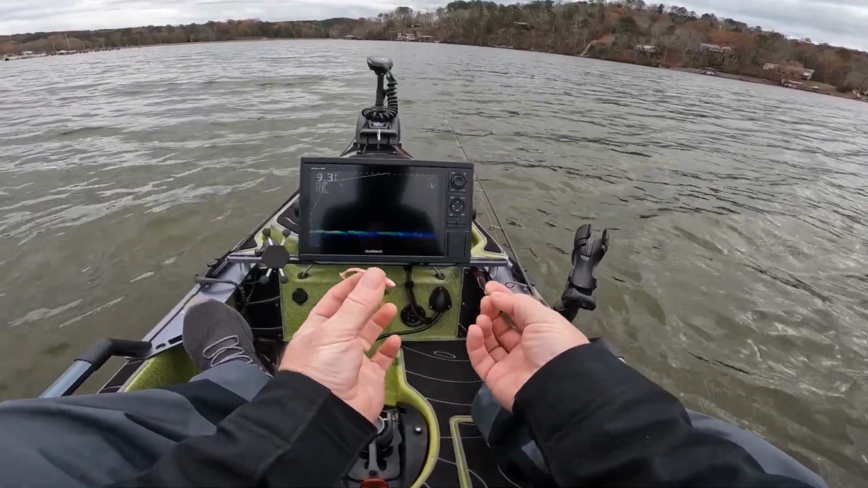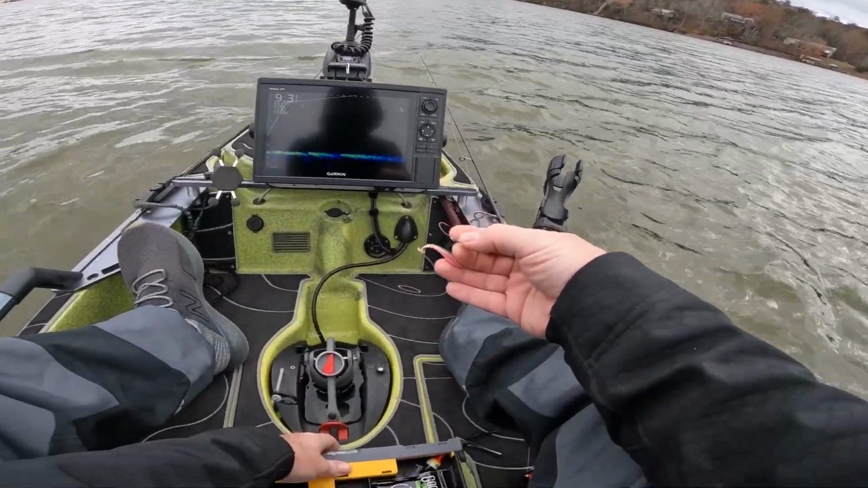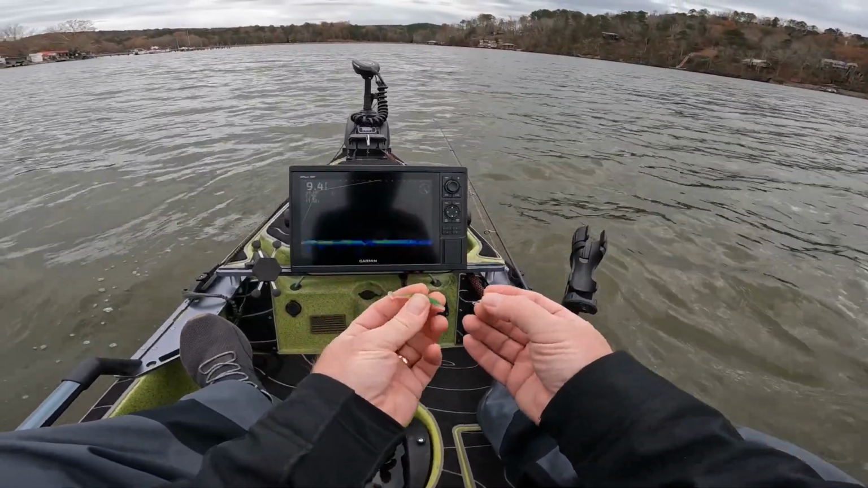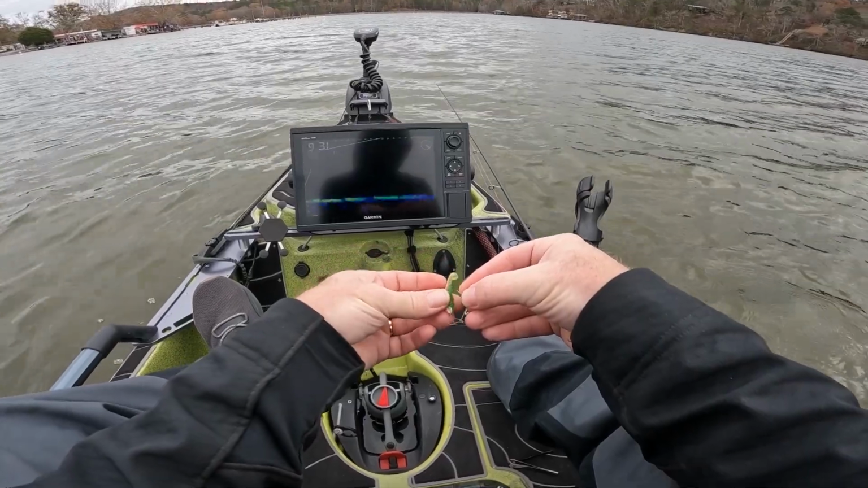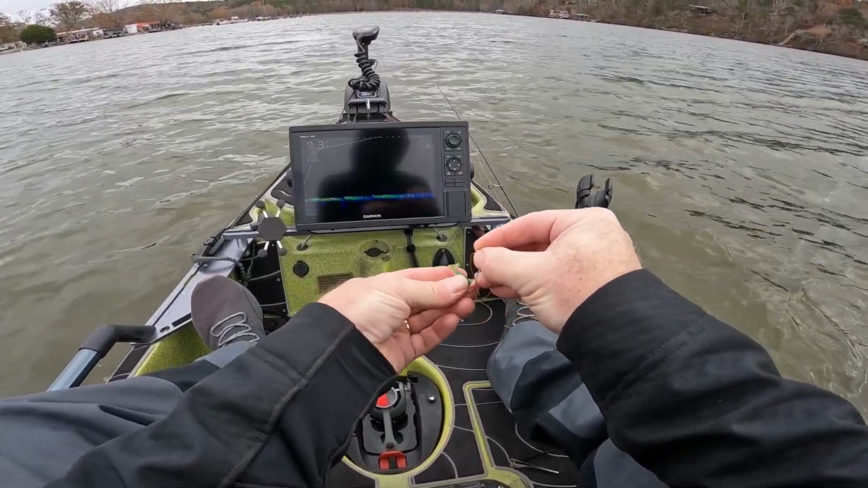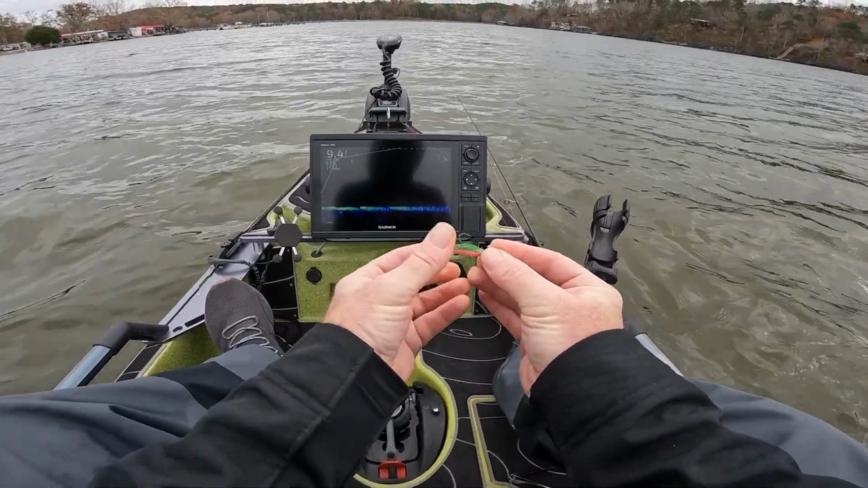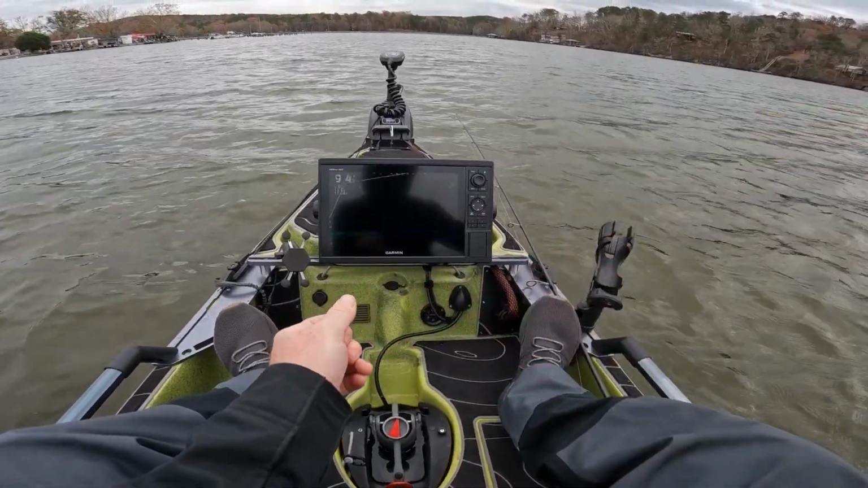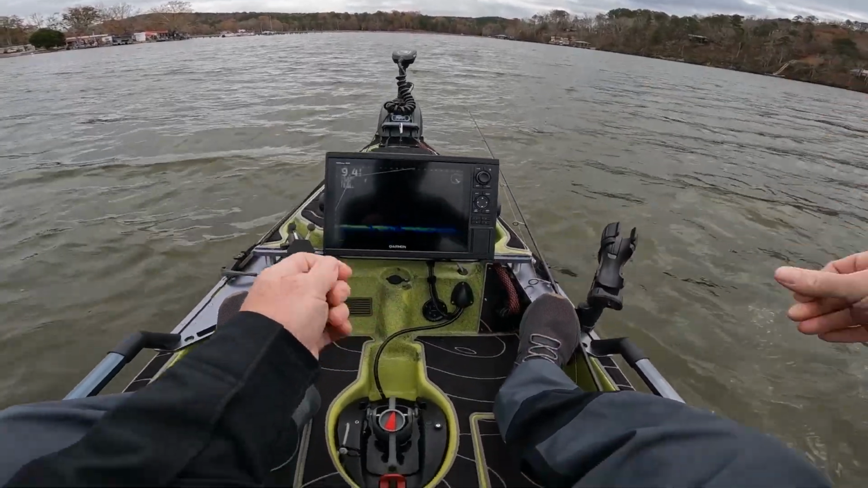I'm gonna try one of these. What are they called? What's this color called? Electric Chicken 2-inch snacky swimmer. It's a Gulp bait. Let's give it a shot. And I'm going straight braid because I broke my whole leader off this and I didn't bring any leader line with me.